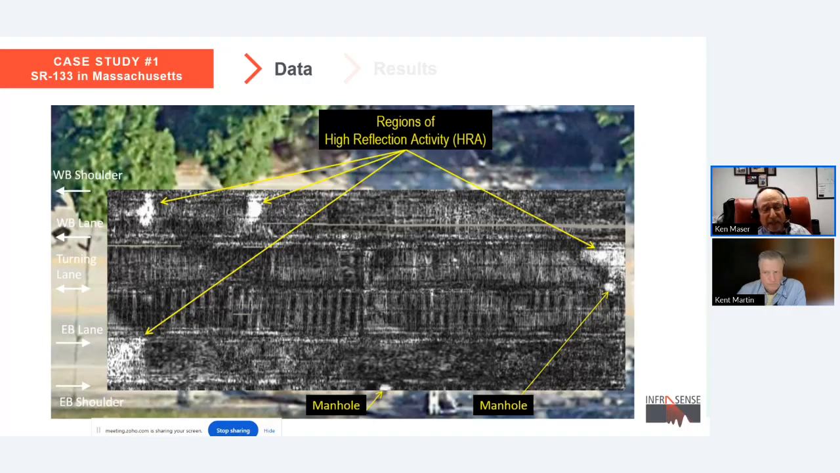I do have data on dowel and tie bars with the air launched. It's to do an overall evaluation. You can use the air launched data, and our software actually detects it also using air launch data, but ground coupled gives you the higher resolution.